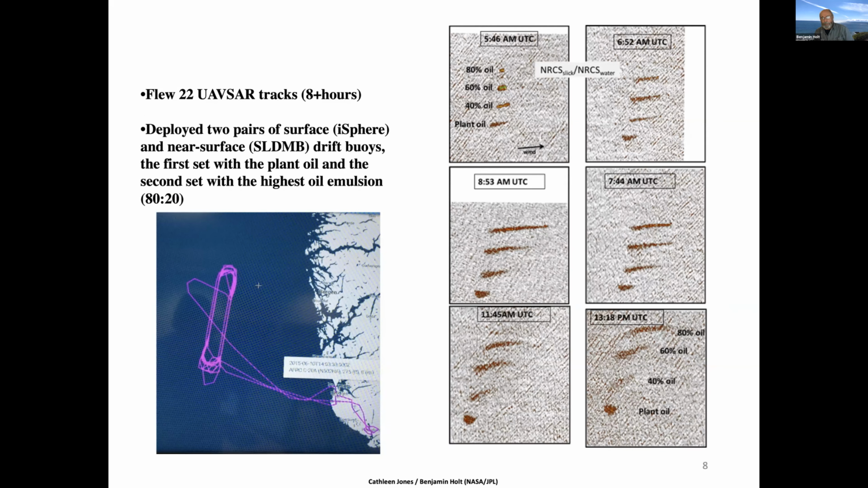The two kinds of buoys that were released were a surface buoy, an ice sphere that could be transported by the wind, moved around by wind drift, and then a buoy that was about a half meter down that was more subject to the current.